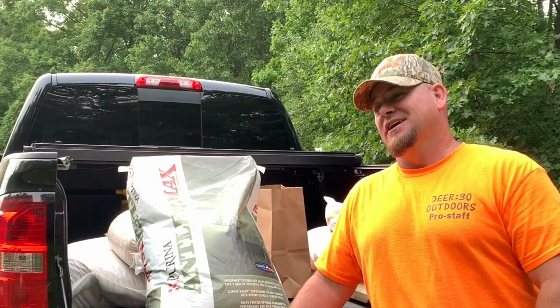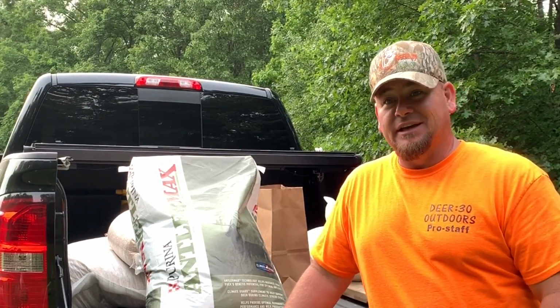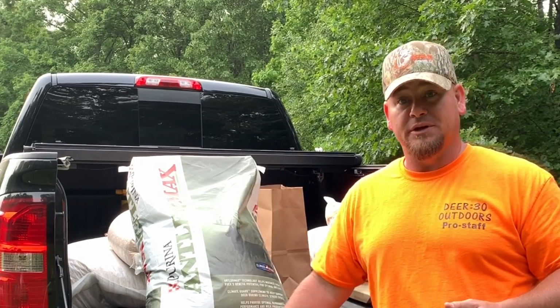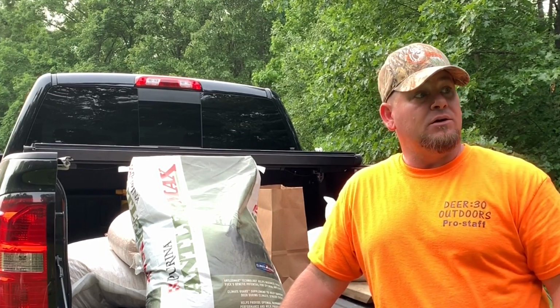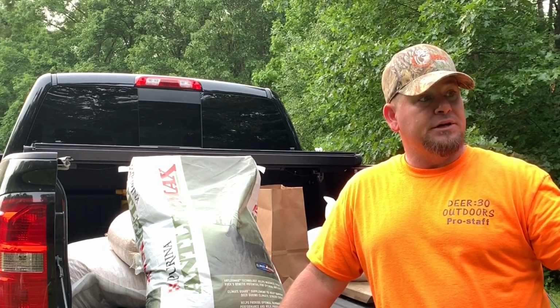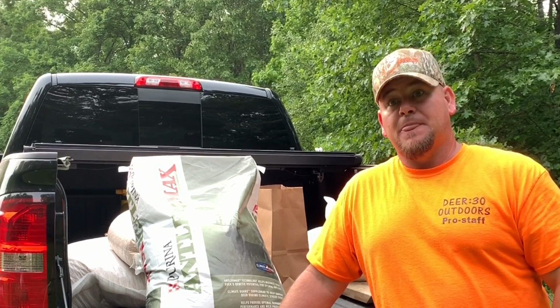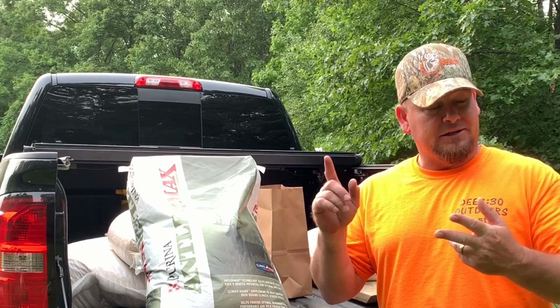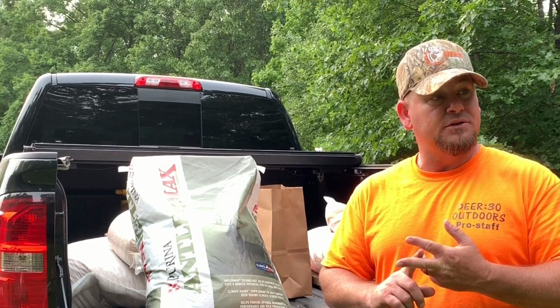So back at the truck, we are getting all kinds of work done today. We got the most of the bush hogging done on this side of the farm anyway. Got the mineral site put out. We got the new feeder put up over here on this side. Got the feeder cleaned out. It's dry now. We got a new battery put in there. Got the timer all set for the dispenser.